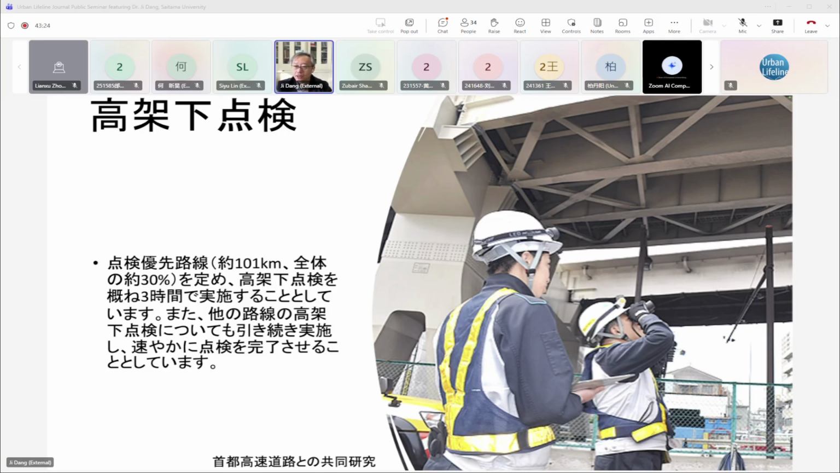One is on-road inspection, which means engineers drive a car, or even a bike or bicycle, along the road to see if there is any big level difference between bridges. Another is underneath inspection, where human engineers and inspectors take a walk under the bridge to check the pier.